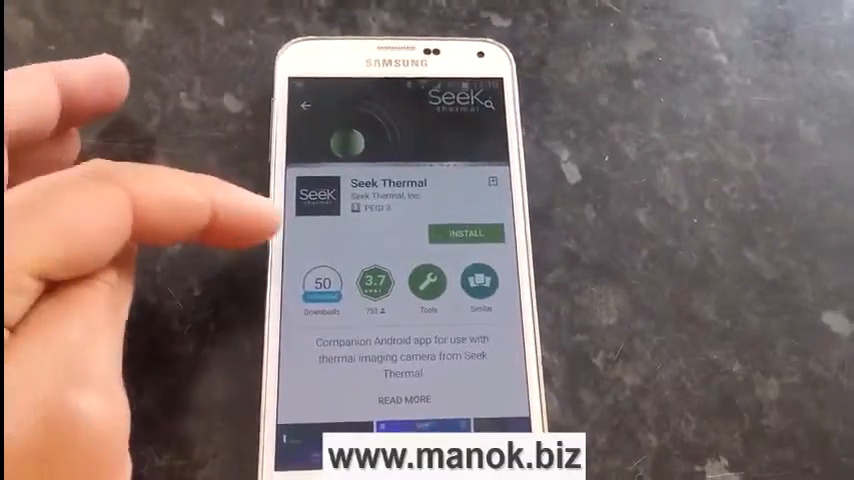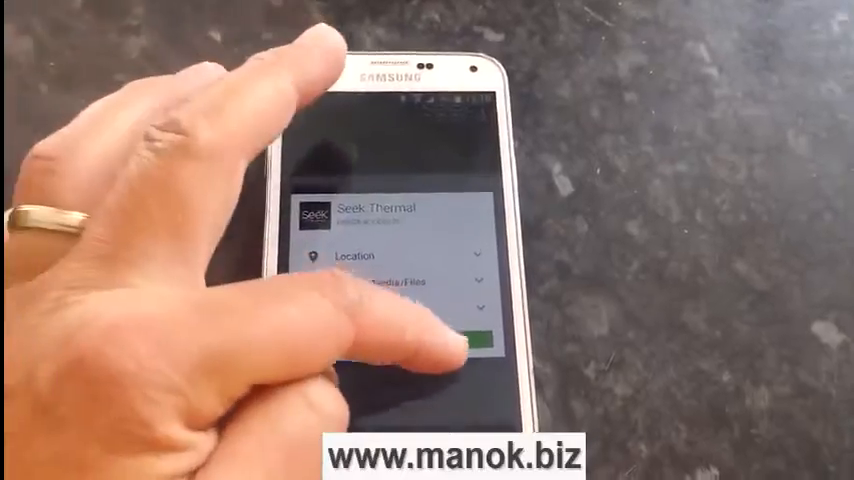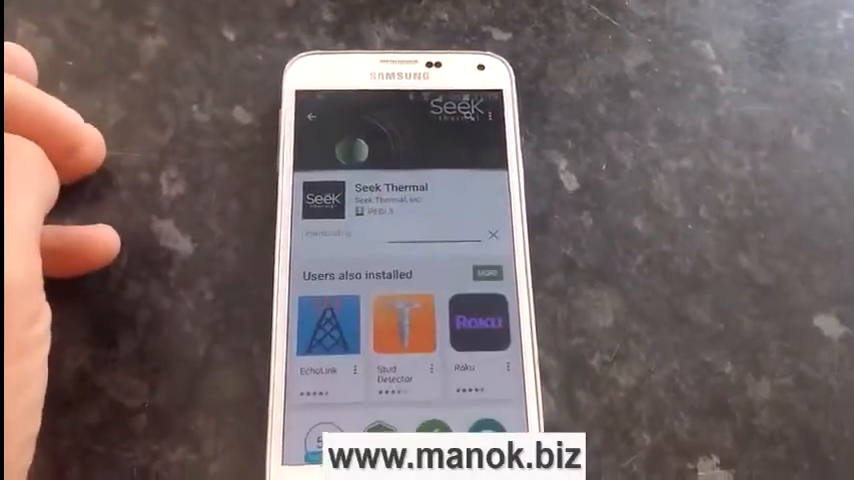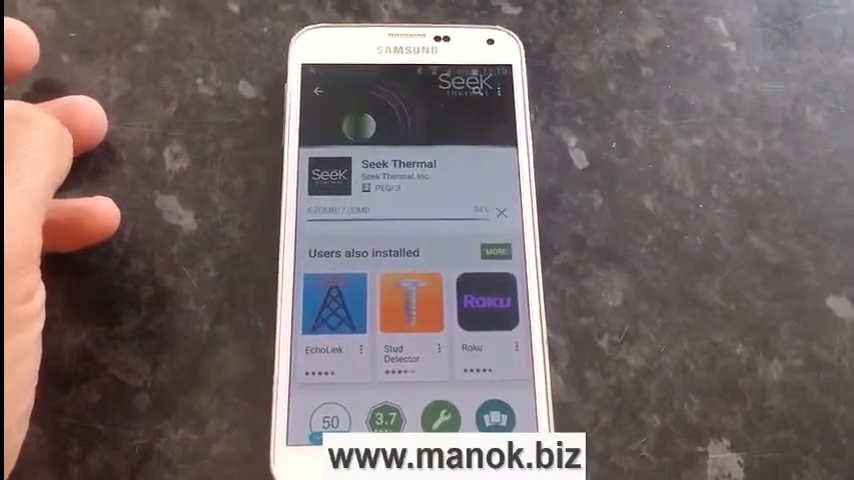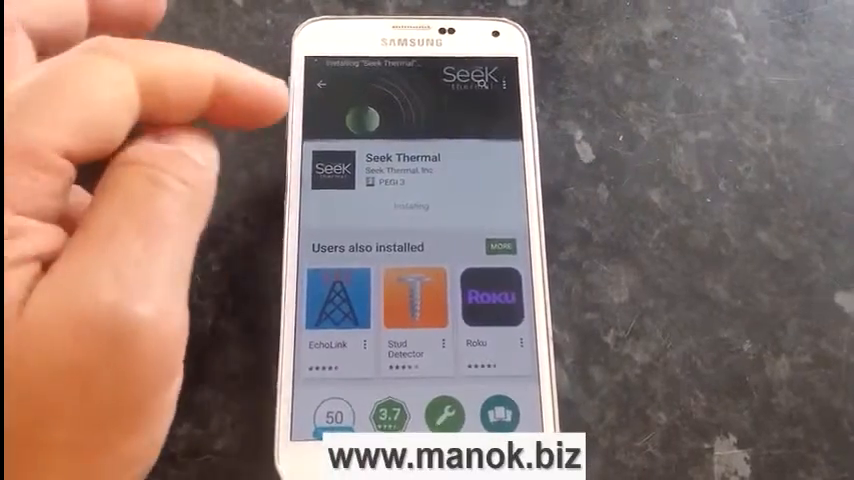And here's the app you'll need. Seek Thermal. We're going to install that. This is the app that will work with the device once we've plugged it in. So we're going to install that. As you can see, it's 7 meg, not too bad, and installs quite quickly.